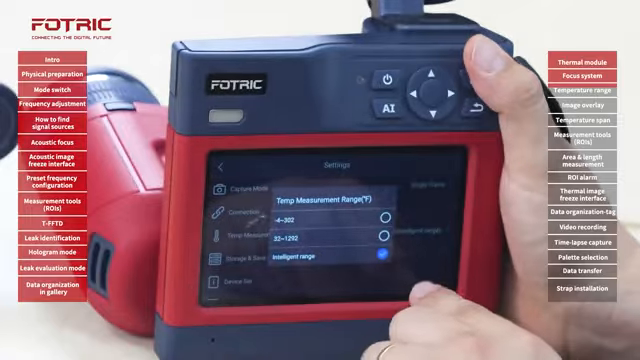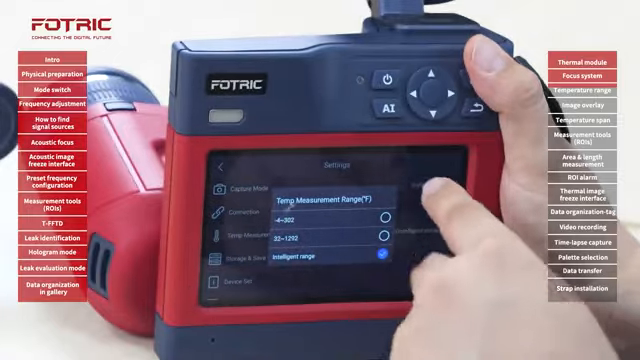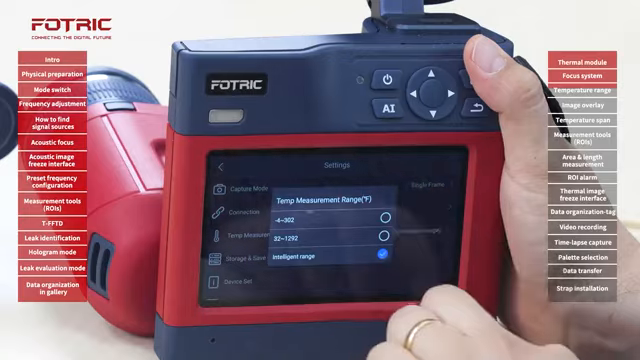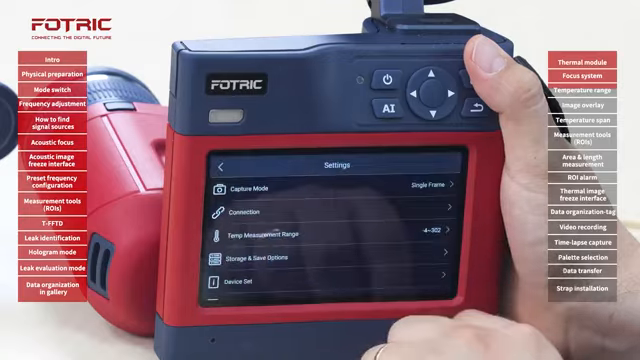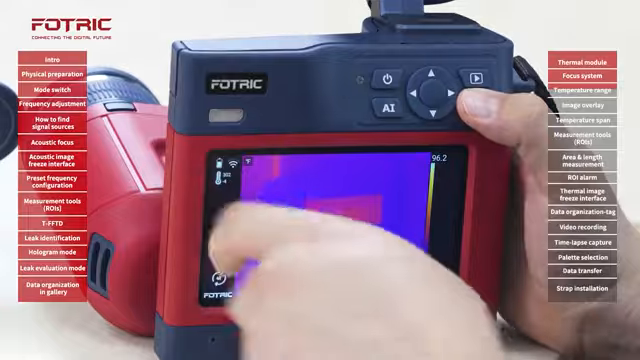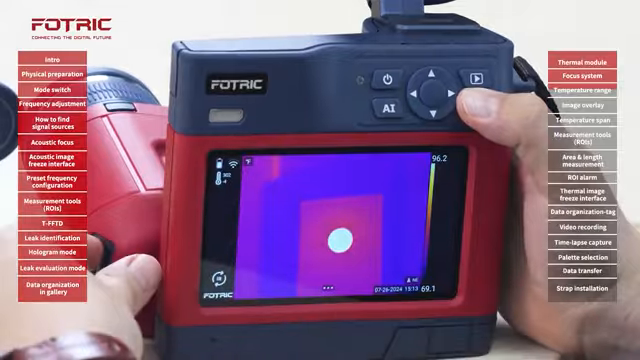Remember to try to always keep the smallest range and also the one that is closest to the temperature you're working with. In this case, I'm going to switch to the lowest one, and you will see it reflected on this part of the screen.